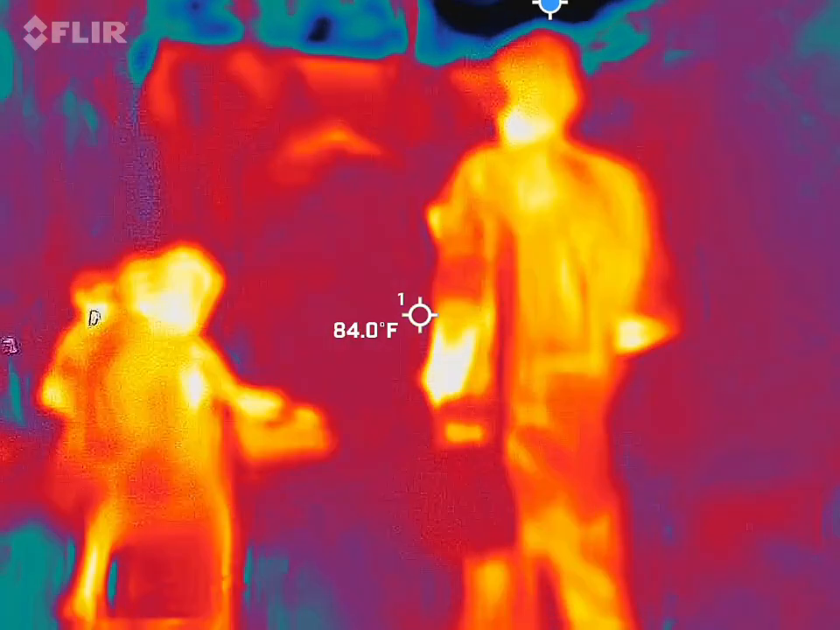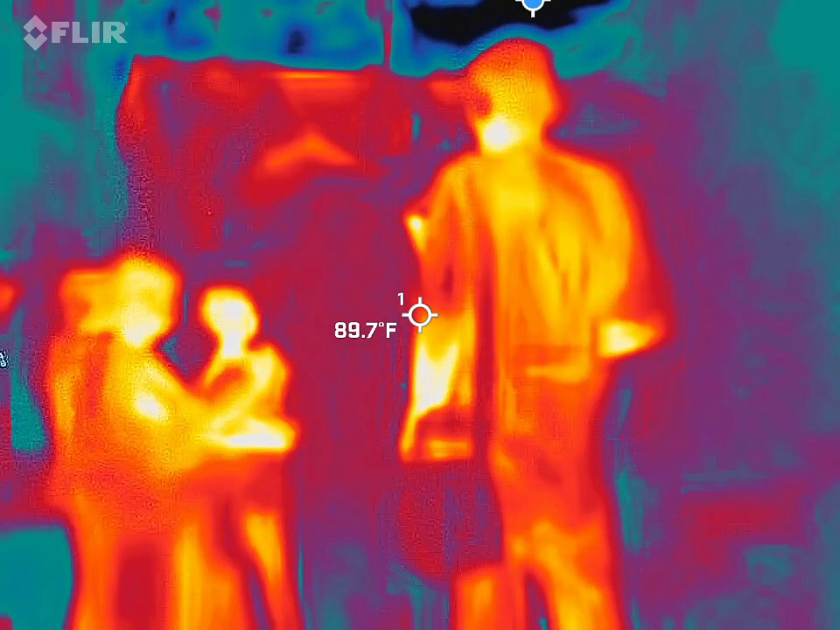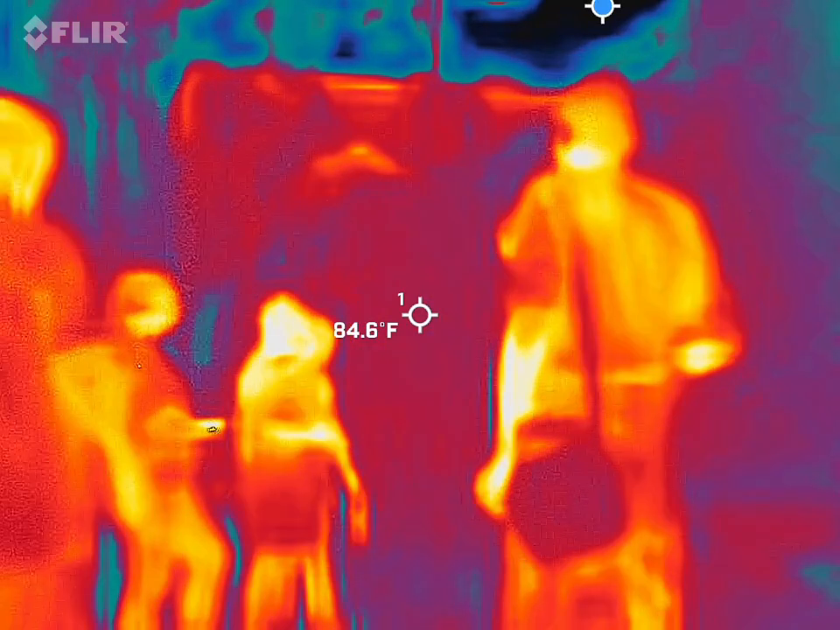The easiest way to get the best shot down here is to hit that record button and just hold it down at your side. Literally grab that top handle, but you want to stand over here so you're going down the alleyway. There you go. Switch hands.